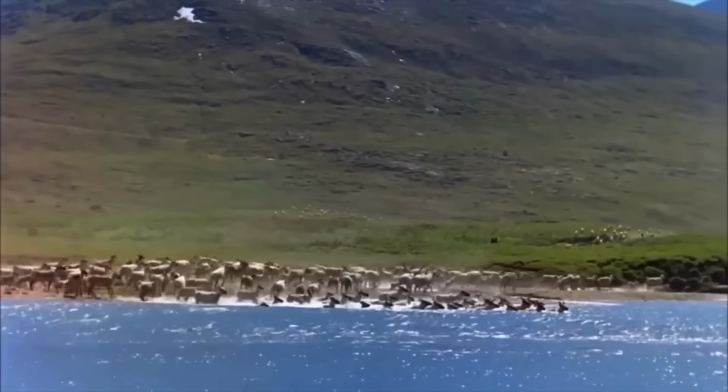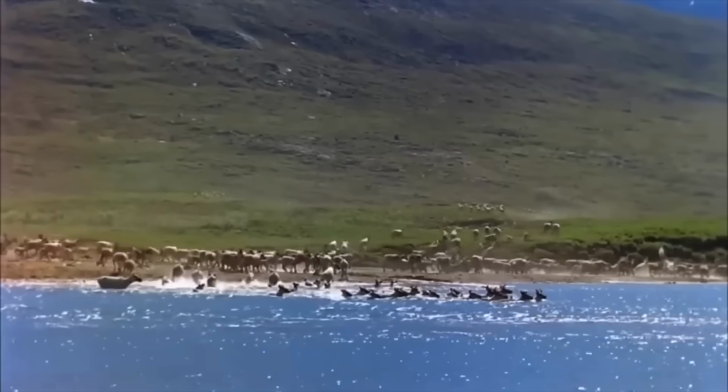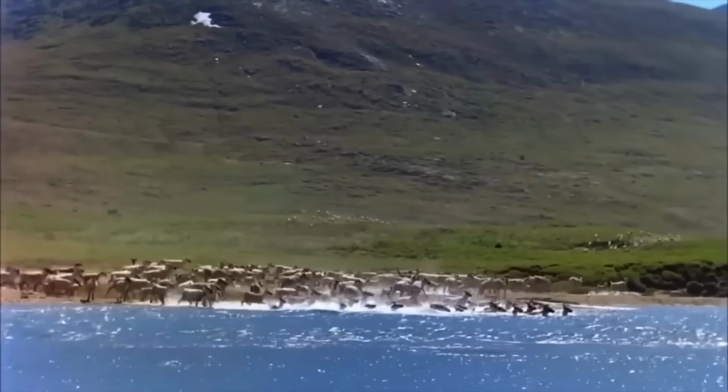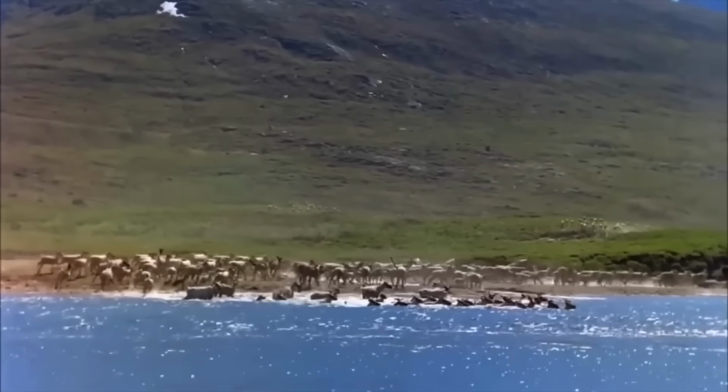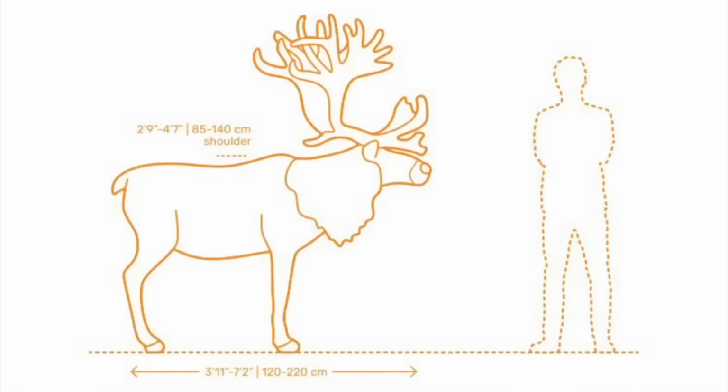But when the footage was revisited years later, a strange silhouette appeared in the background, pacing the herd. Given a caribou's height, this figure was massive, and yet it matched the animal's stride for stride. I mean, at full speed, caribou can run like 40 miles per hour, making it impossible for a human on foot to keep up. Some are saying that this is genuine Sasquatch evidence, the gliding, almost weightless movement matching what many eyewitnesses describe.